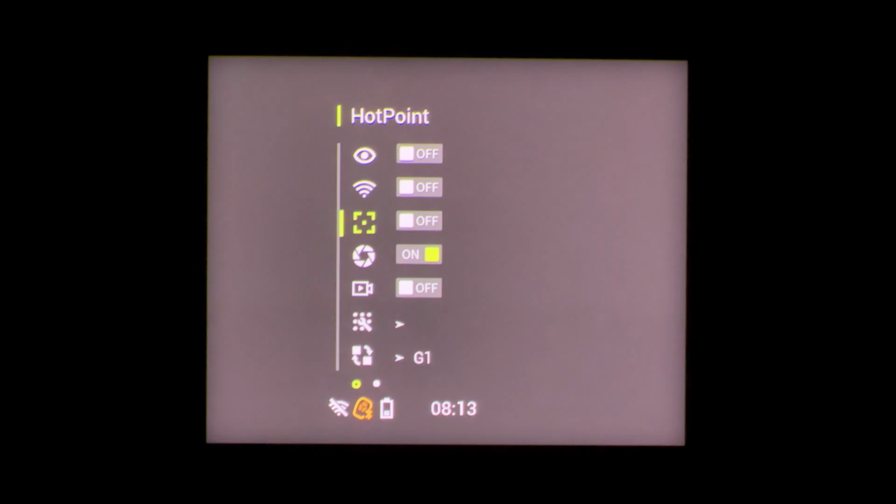Okay, so we hold down the front button, that will take us into the menu itself. Now in here we have all our settings. So first up, your forest one, that changes the look of the image pretty significantly. We can press the menu button to toggle that on or off. Then we go down, we can turn on Wi-Fi. We can turn on hot point. That's the little red crosshair that will go to the hottest part of the image. That's where we turn that on.